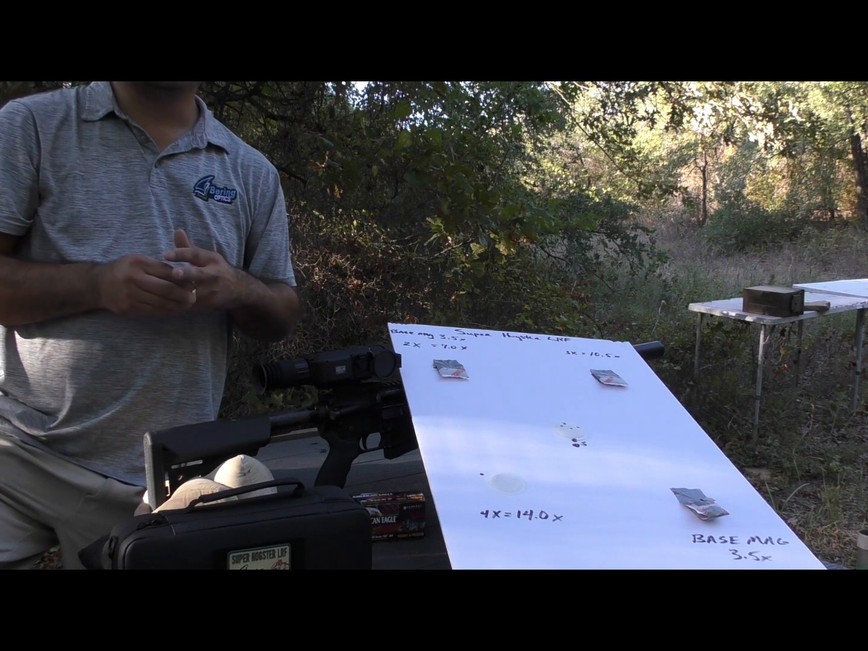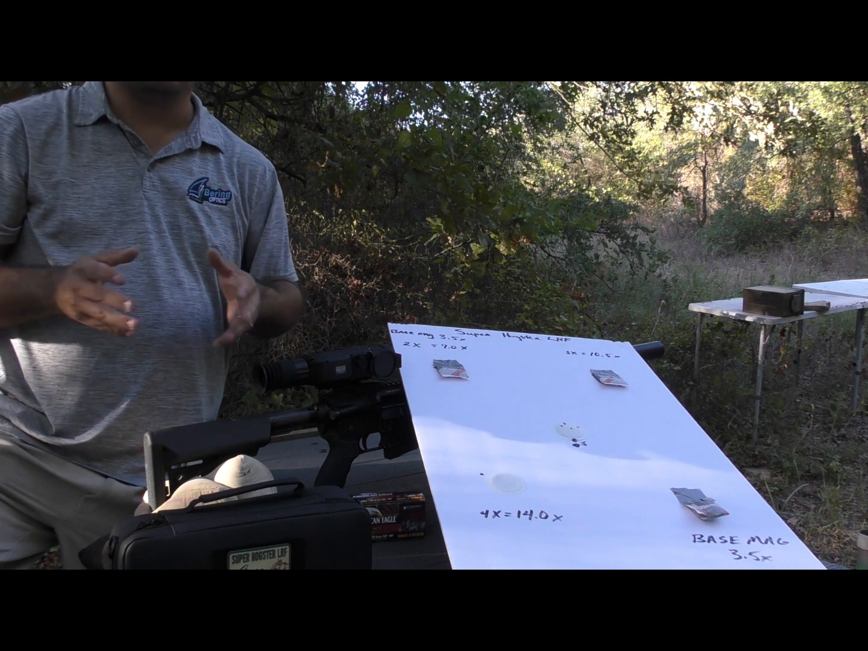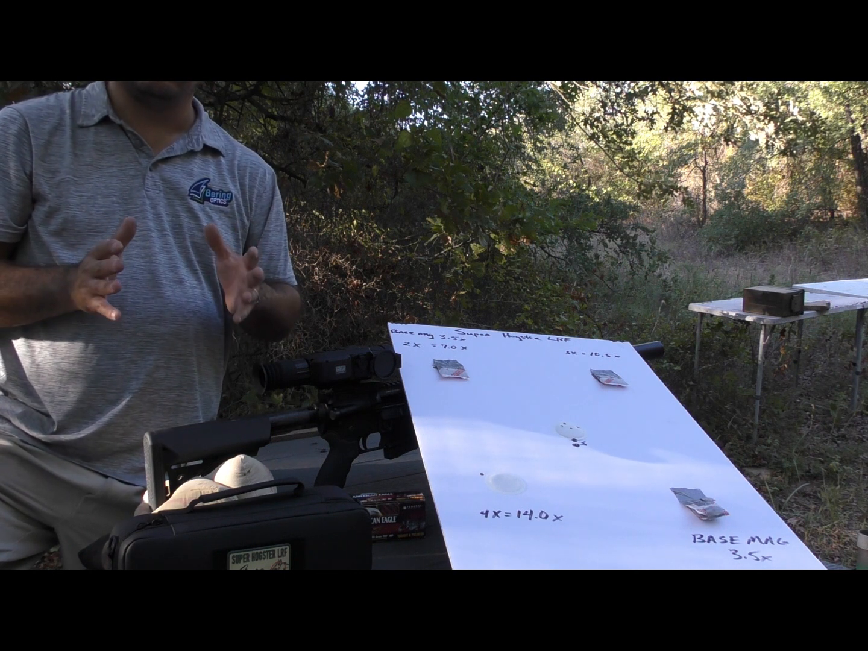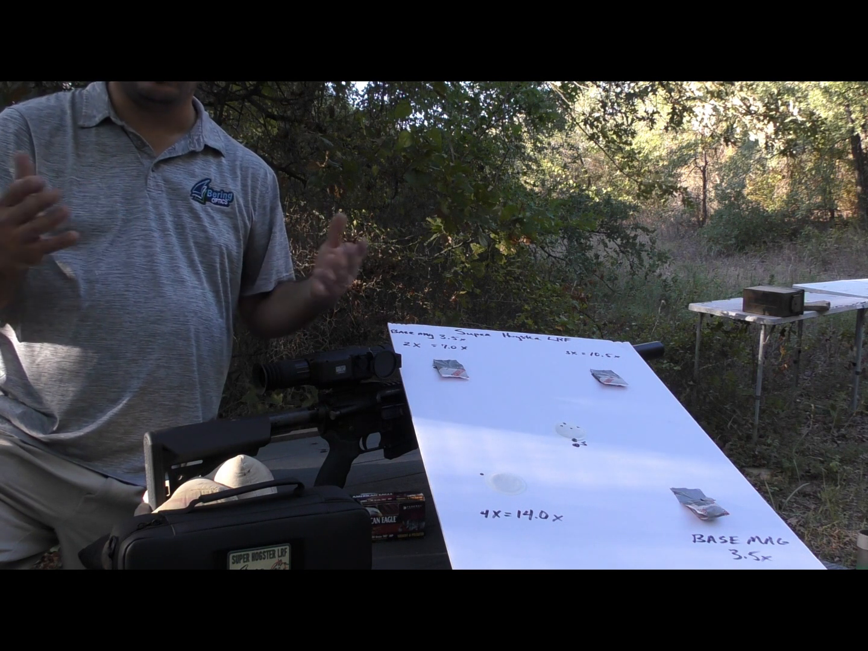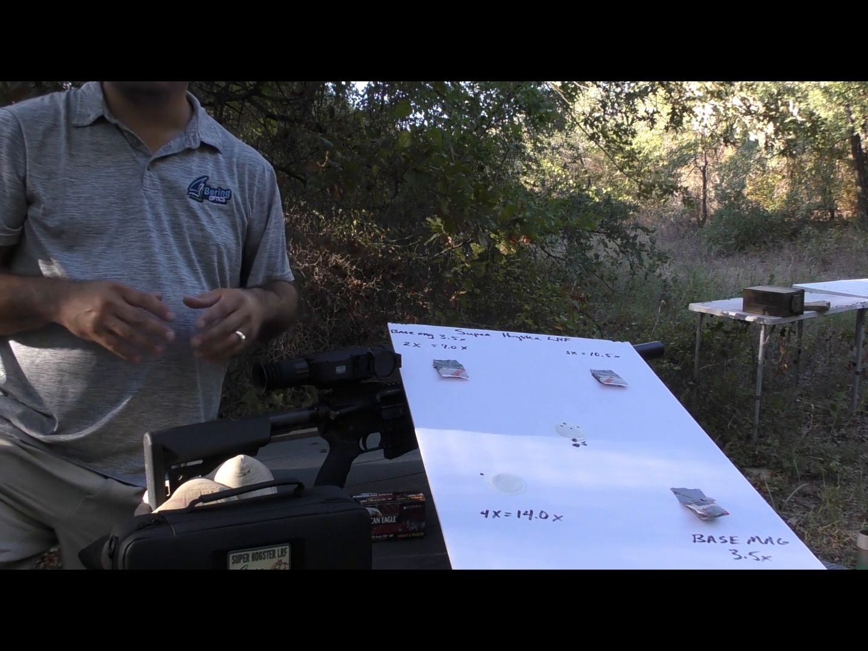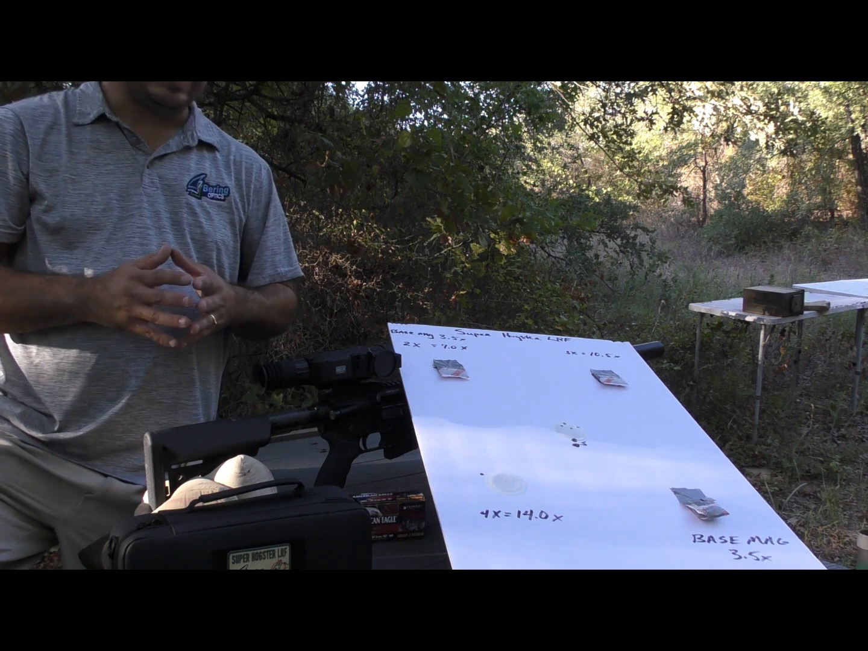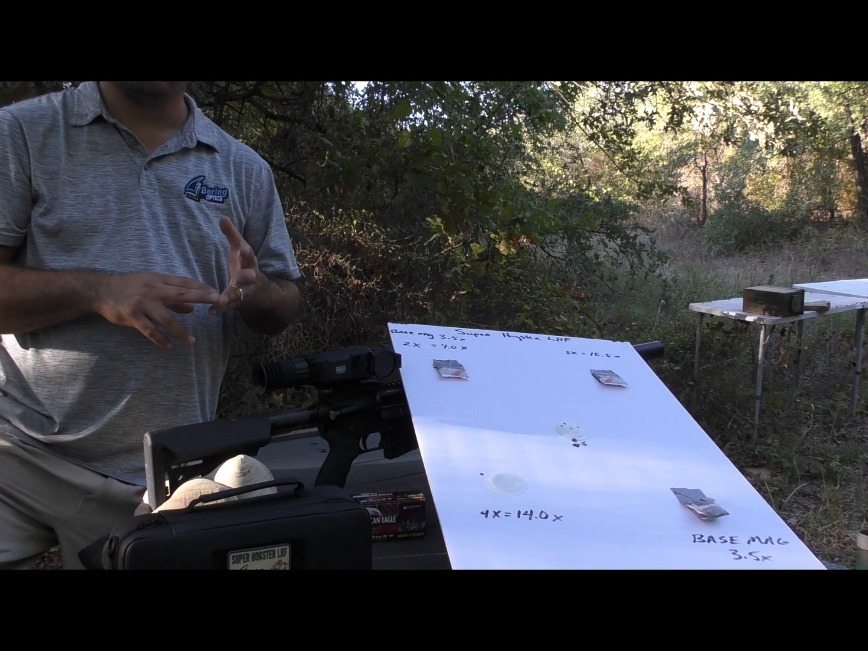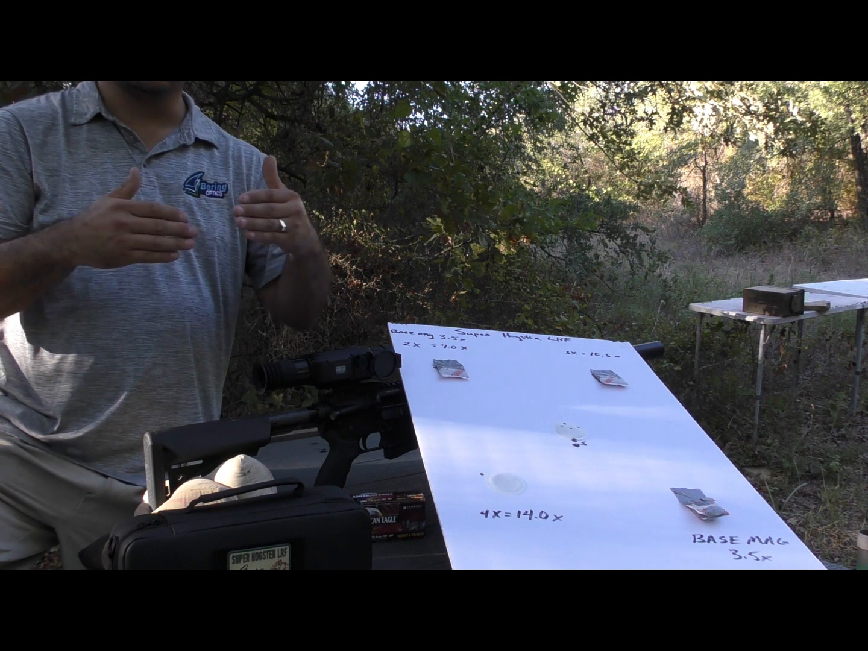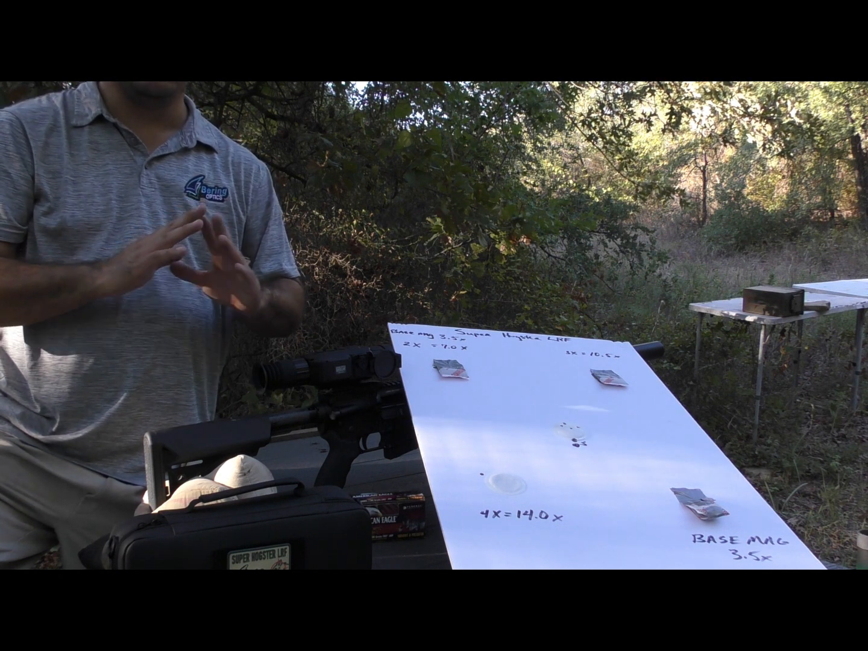Now, folks, this isn't a scientific instrument. We're not sending readings to NASA. So build into it, if you're ranging at 300, 600 yards, a 5 to 10 yard buffer. It could be plus or minus 5 to 10 yards. A lot of that has to do with environmental conditions, the deflection of the target. Is it square or is it slightly quartering away? The density of the target that it's reading off of, there's a number of factors.